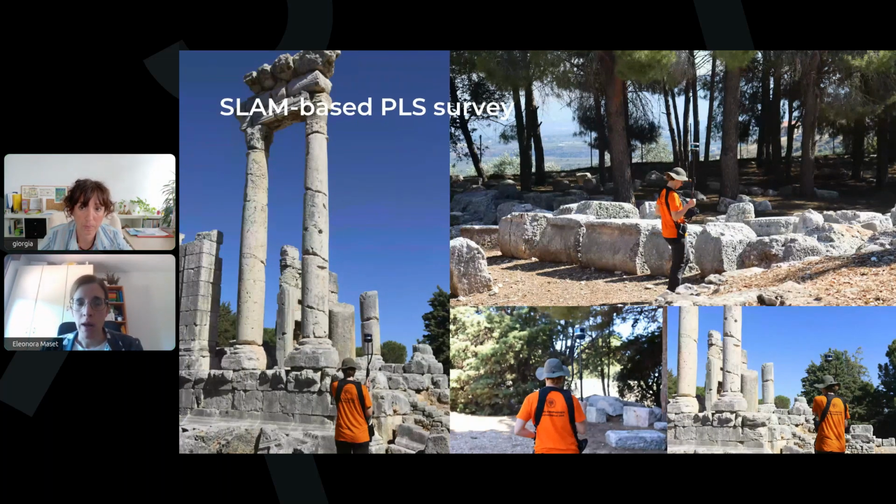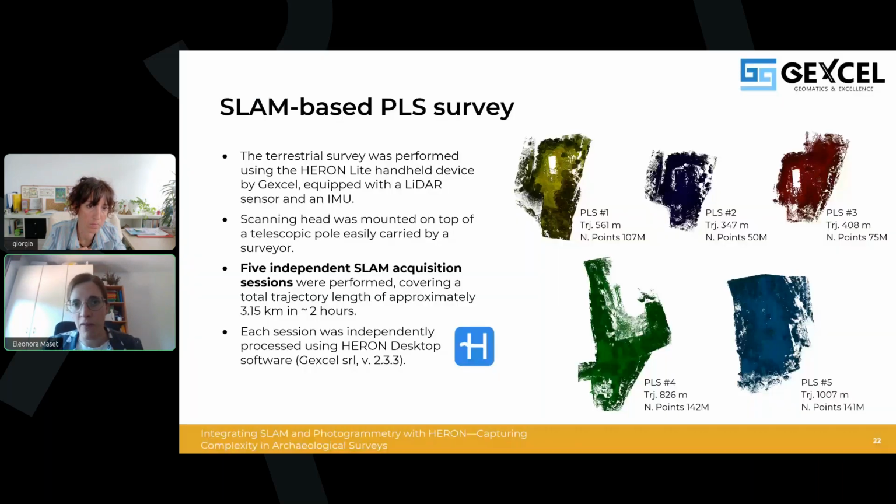Well, as done for the case study of Bziza, in addition to the aerial photogrammetry, we carried out the terrestrial survey using the same HERON light device mounted on top of a telescopic pole and easily carried by a surveyor. In this case, given the considerable extent of the site, we needed 5 separate SLAM sessions covering both temples and the surrounding archaeological area for a total trajectory of approximately 3 kilometers. Nevertheless, the survey could be easily completed by a single operator in approximately 2 hours.